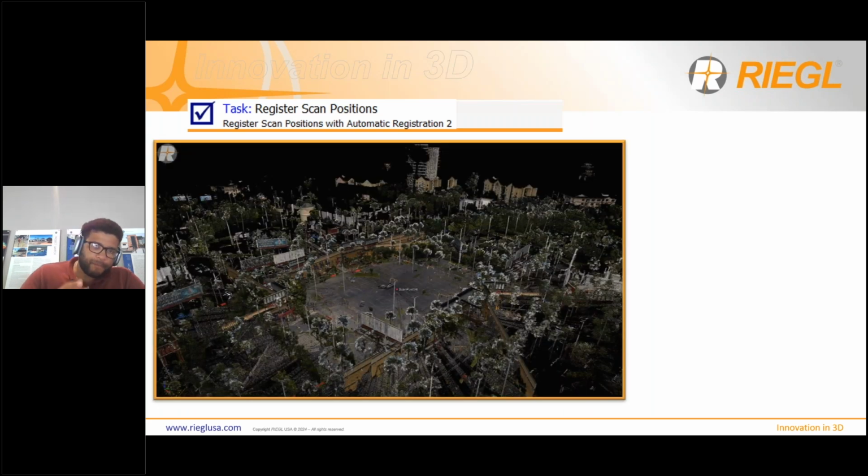So this first image that you see is an image of a crash from IPTM this past year. As you can see, it is not registered at all. All the scan positions are in the middle. They're twisted and turned out of order, and that point cloud is completely unusable.